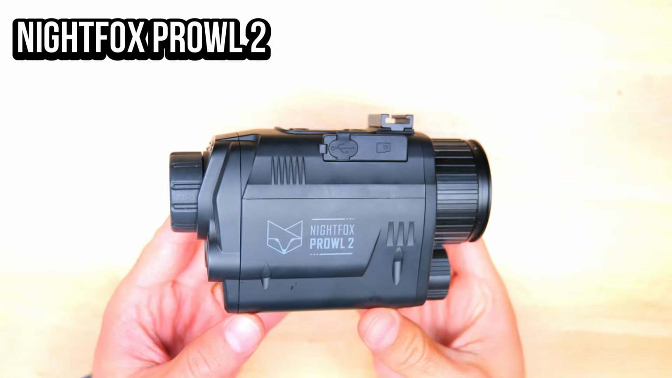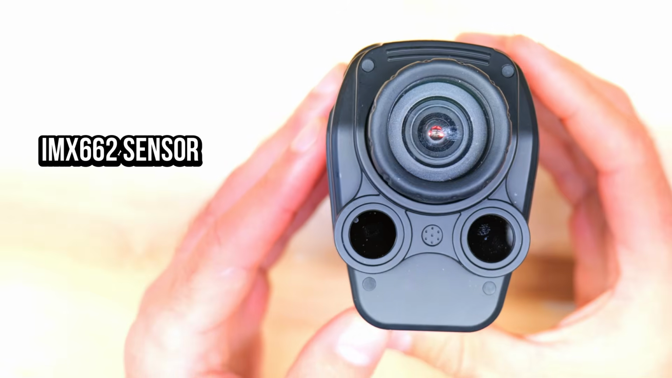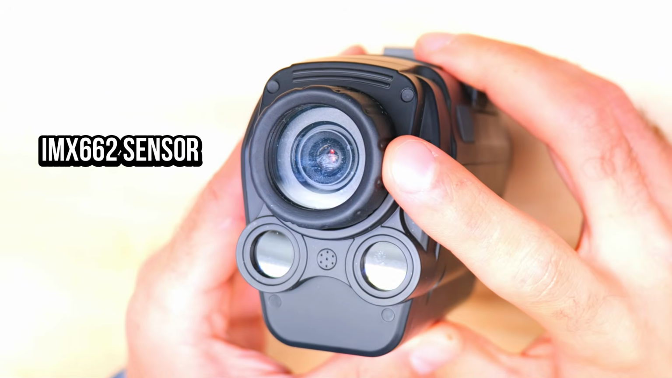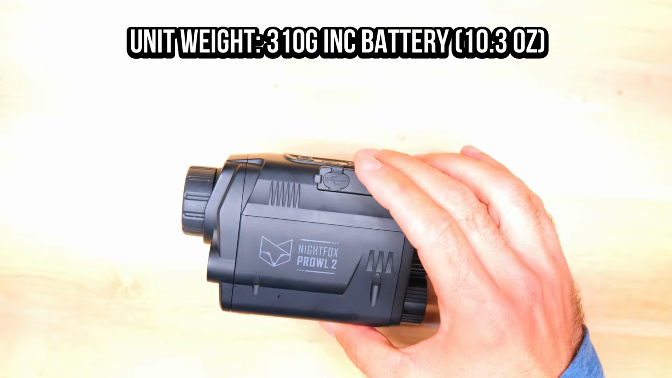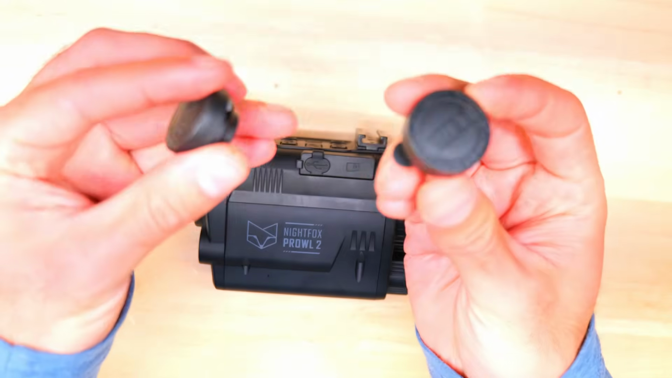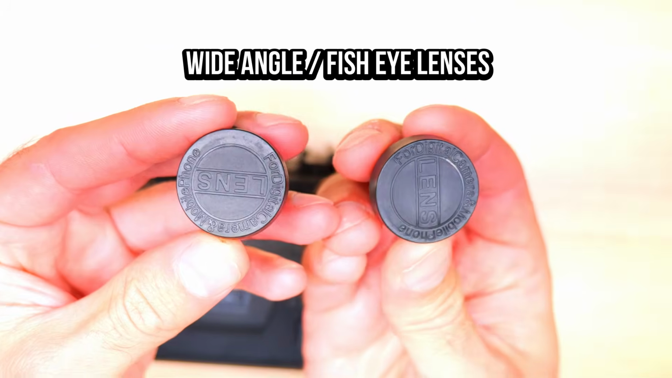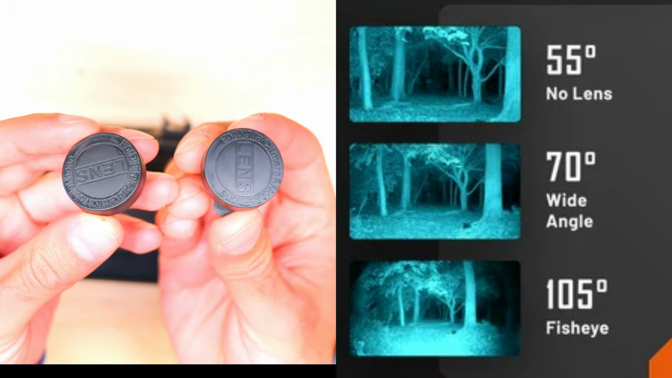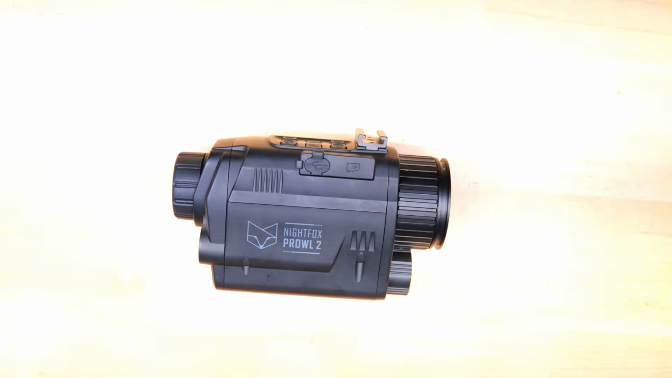This is the Nightfox Prowl 2. On the front of the device, we've got the stock objective lens, and inside is the upgraded IMX662 60 frames per second sensor, which delivers a significant boost in performance over the original Prowl. The Prowl 2 also ships with two additional lenses, a wide angle and a fisheye, which give you a lot of flexibility and opens the door to a wide range of use cases. That's a great value add right out of the box.